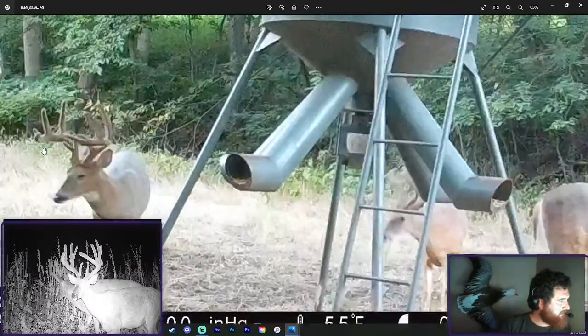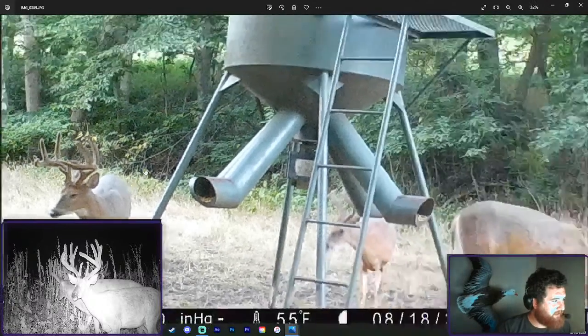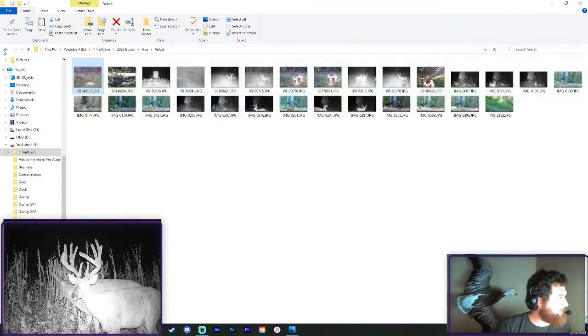Then this one, I feel like we didn't get that many pictures of this buck, but he looks pretty good. He's got this big kicker and a G4, looks like a clean 10 with this big kicker. So I'll be on the lookout to get some better pictures of him. It looks like he's got a big brisket. And then that drop tine. Okay, that's what we had there.